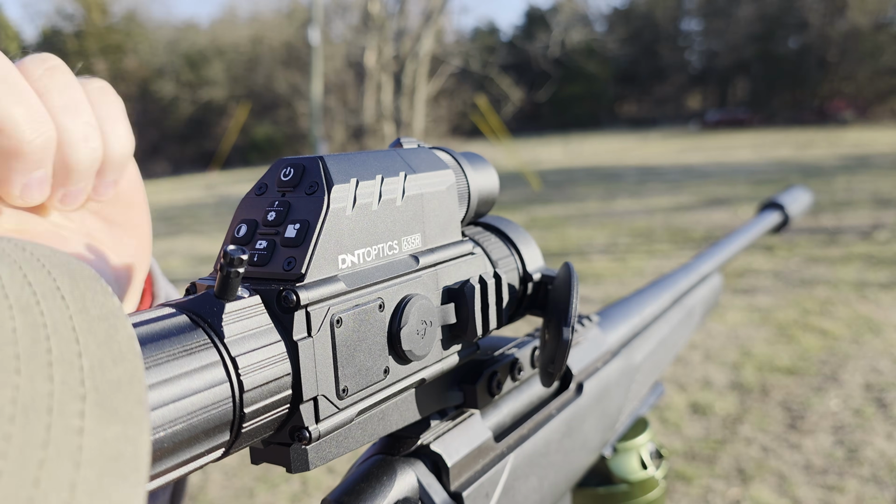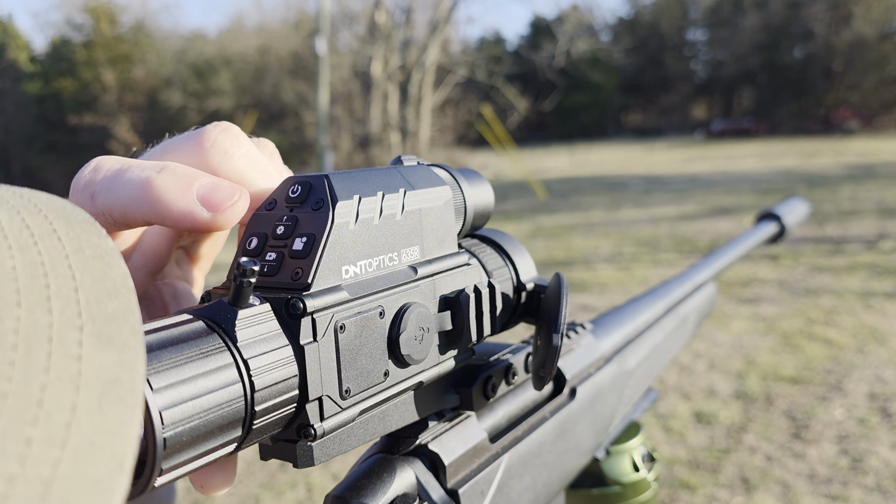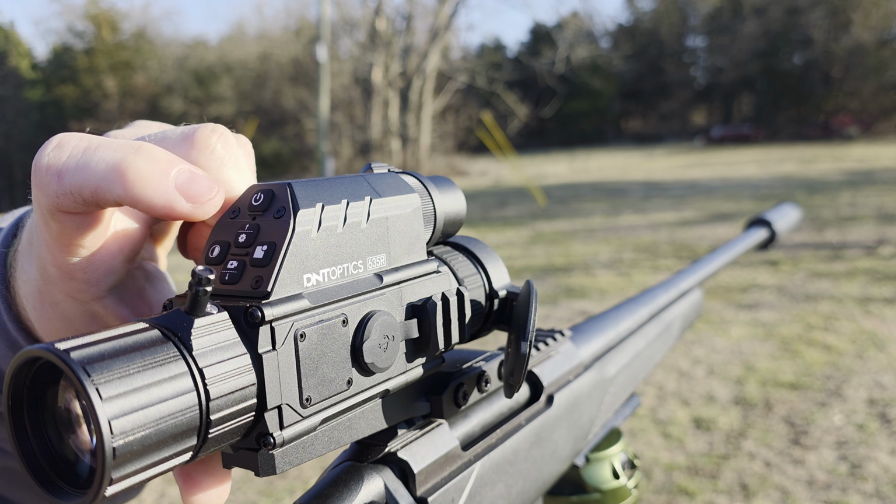Some of the stuff we really like on this scope, basically the stuff that really stood out to us, was the zeroing was very easy. It was truly a one-shot zero if you wanted it to be, as long as your gun shoots accurate enough for that to occur, which this one definitely can.